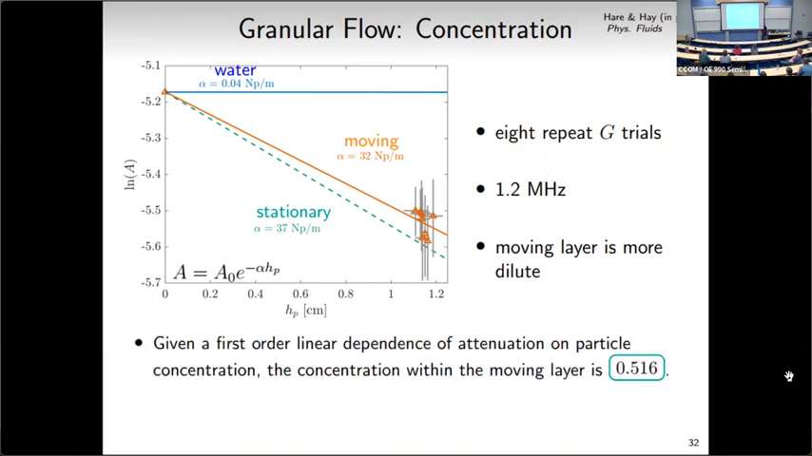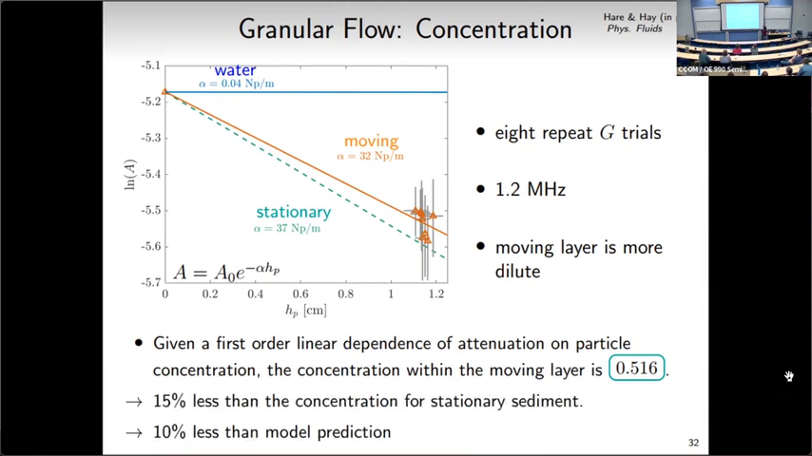Given a first order linear dependence of the attenuation on particle concentration, which is what we'd seen at the beginning of the talk, we can estimate that the concentration within the moving layer is 0.516. This is 15% less than the concentration for stationary sediment, so this is consistent, the moving layer being more dilute. It's also 10% less than the model prediction.